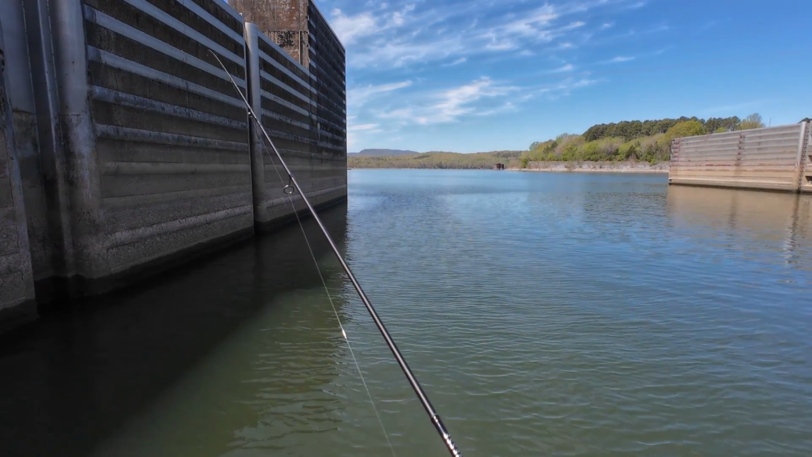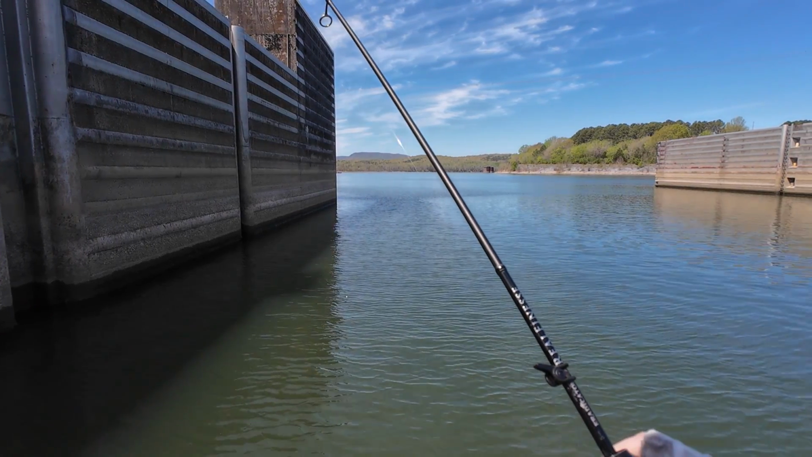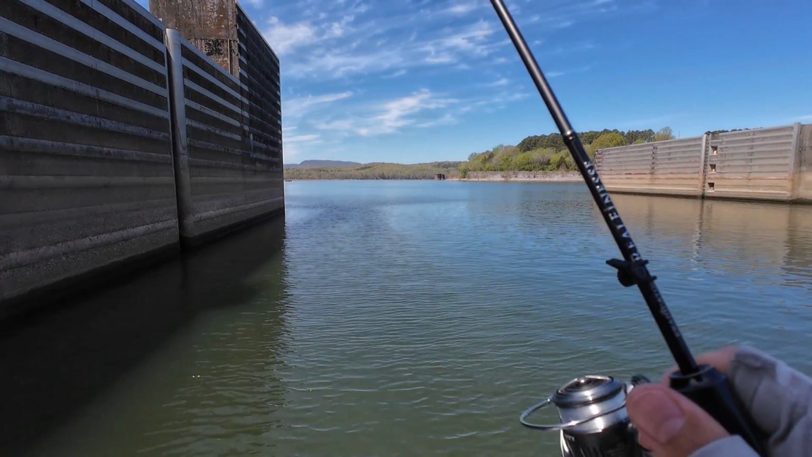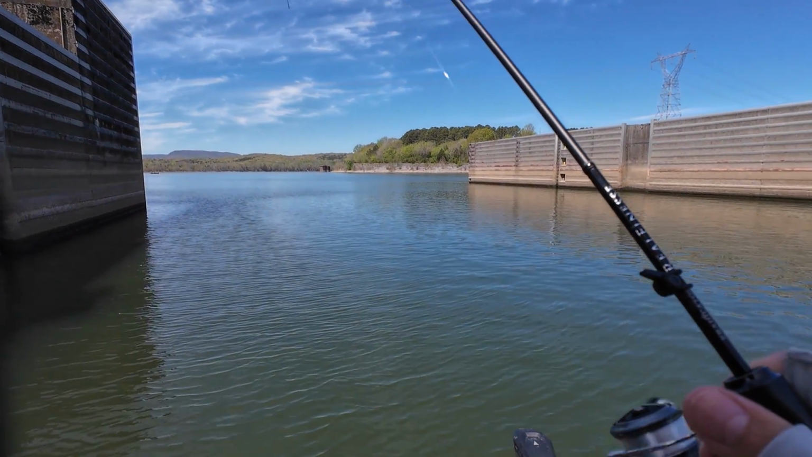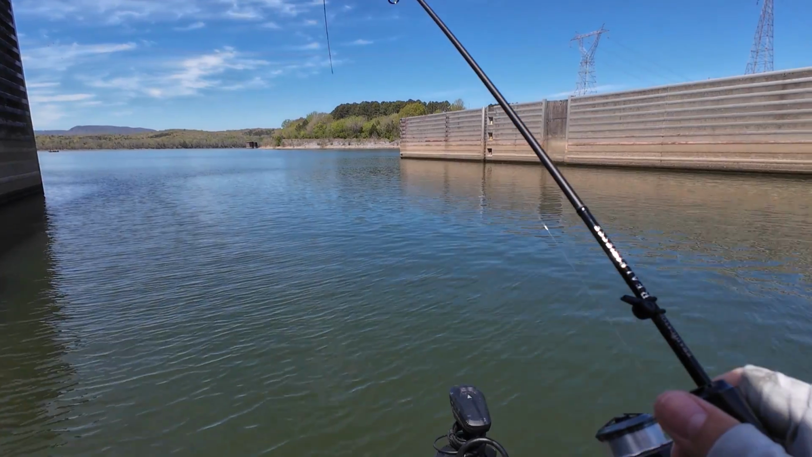Tap, tap, I feel right away. Tap, tap, right away. Yeah. Hey, this one is... Hey, no way. Maybe it is 10 inches. No, it's not gonna be 10. But it's fighting with probably a larger yellow.